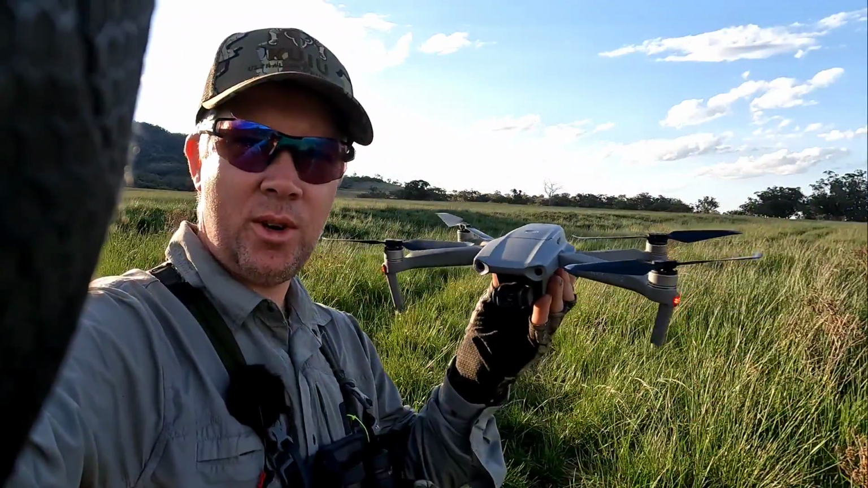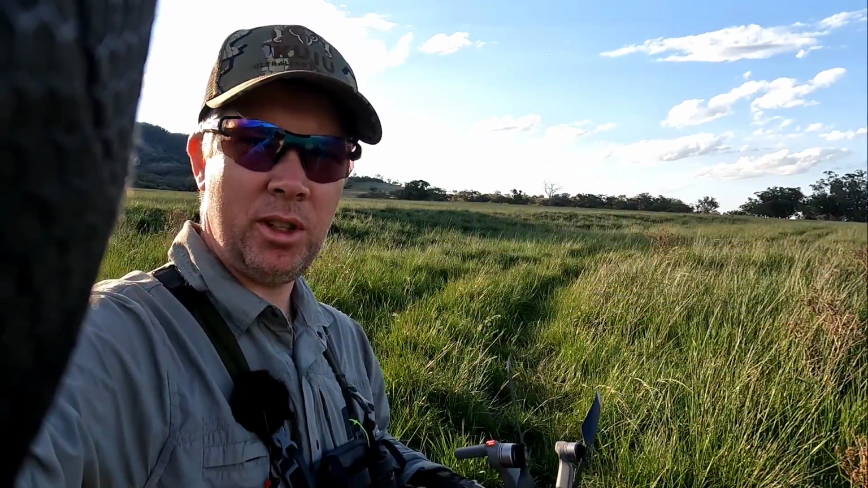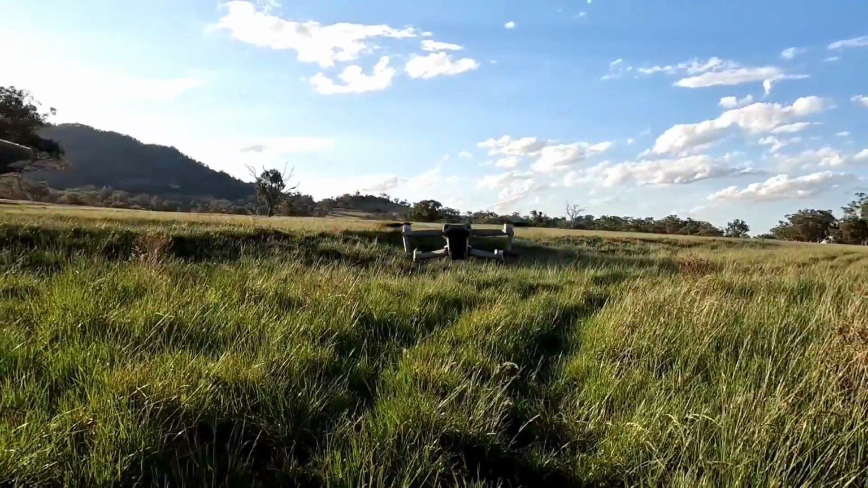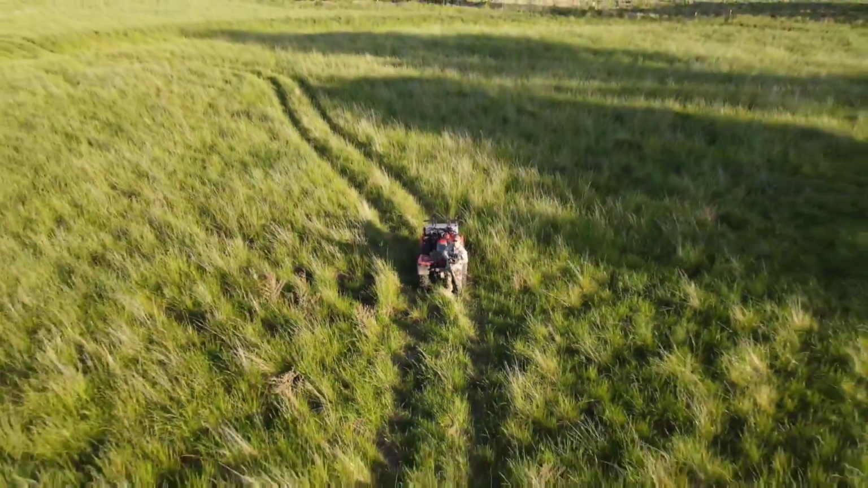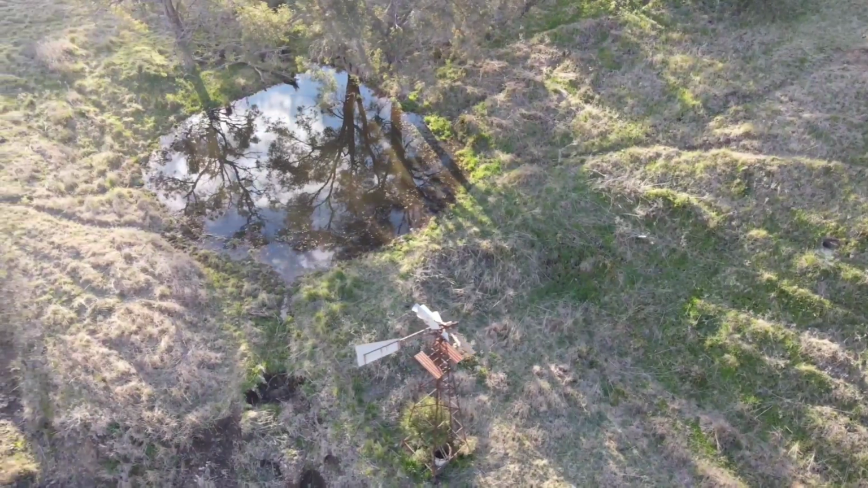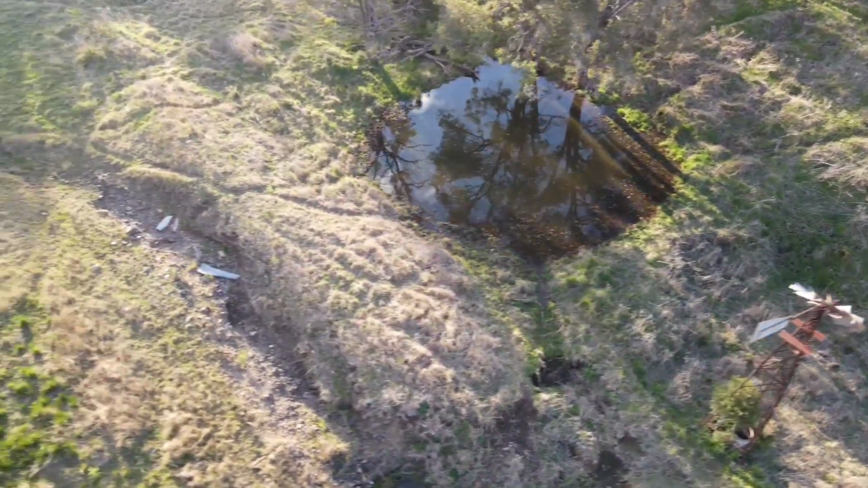Just having a little scout around with my little mate here, the drone. I'm in a couple of these big pasture paddocks. There's a heap of water between them, so there could be pigs in here, I'm not too sure. Quickest way to have a look is to just buzz around with this. If there's nothing in here, I can continue on to a different area.